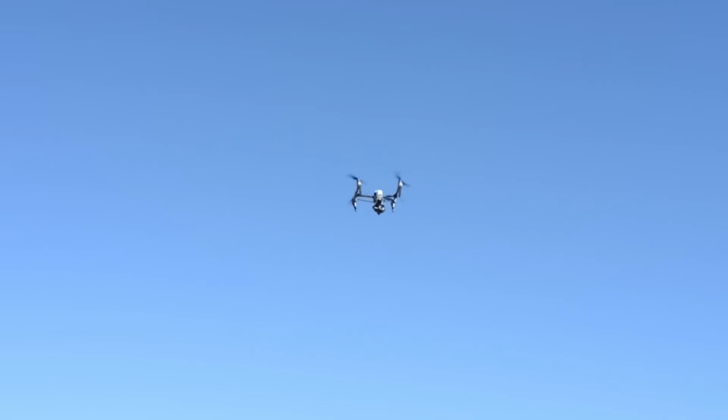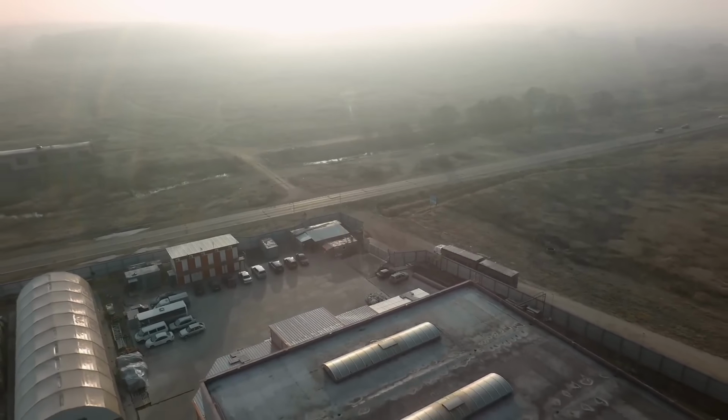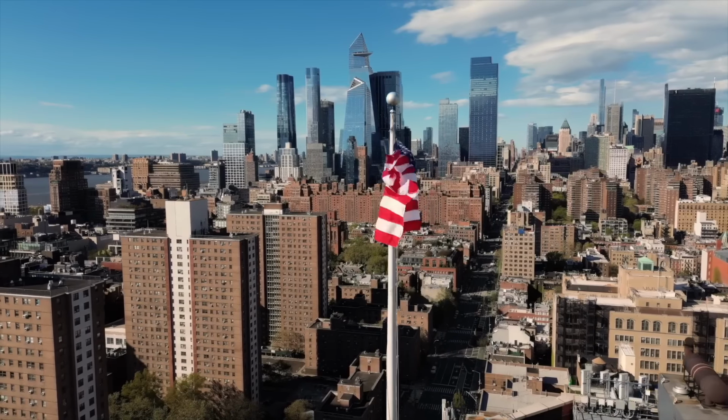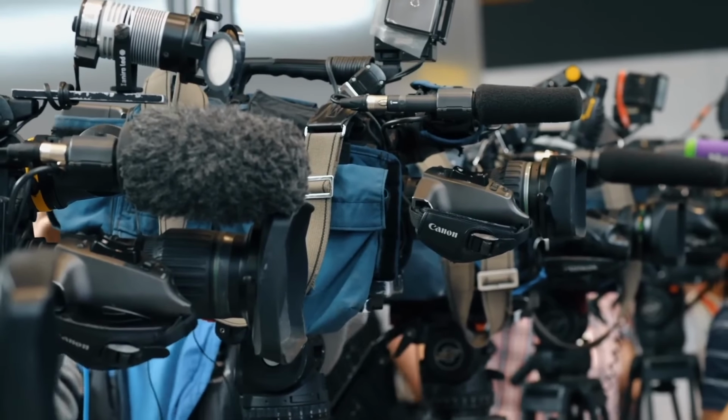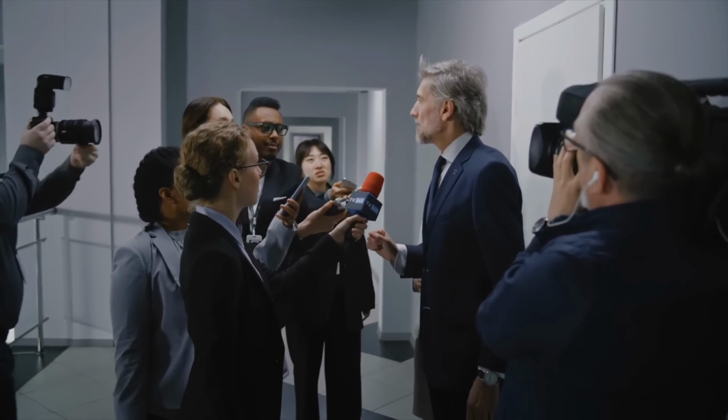Unidentified drones, some as large as small cars, are appearing in restricted airspace, over military events, and above urban centers. The mystery is growing and the questions are piling up. What are they? Who is controlling them?